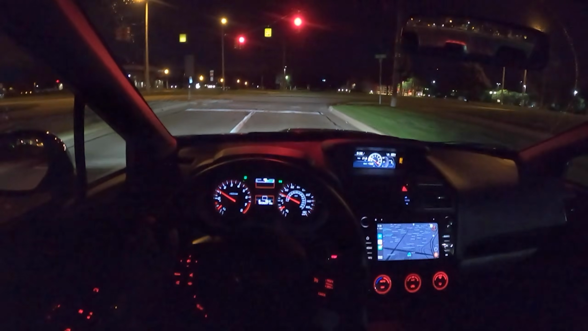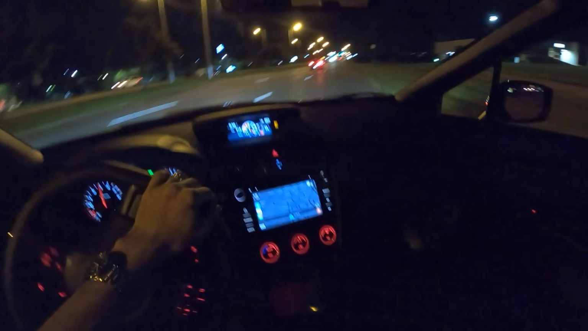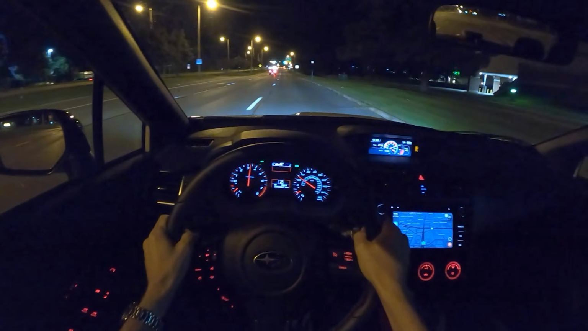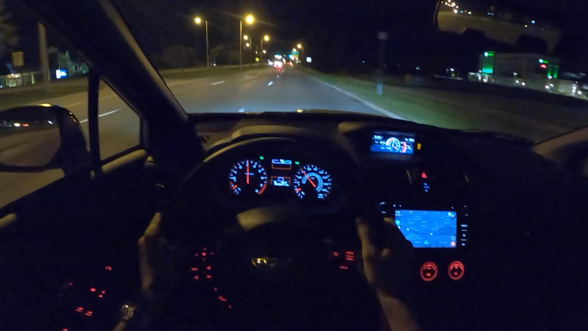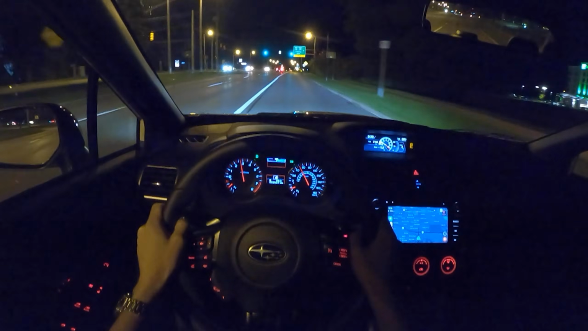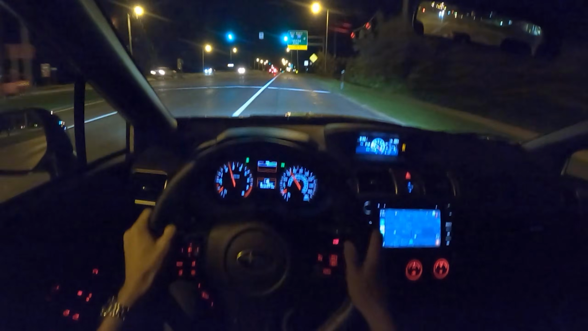And this FA20, even though it's a newer engine, it does still retain some of the character of the older Boxer EJs. Little pops from the exhaust there between gears.